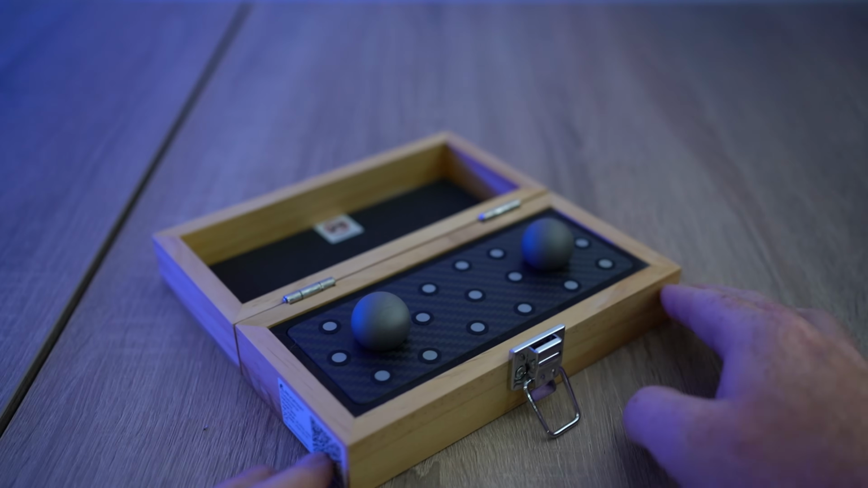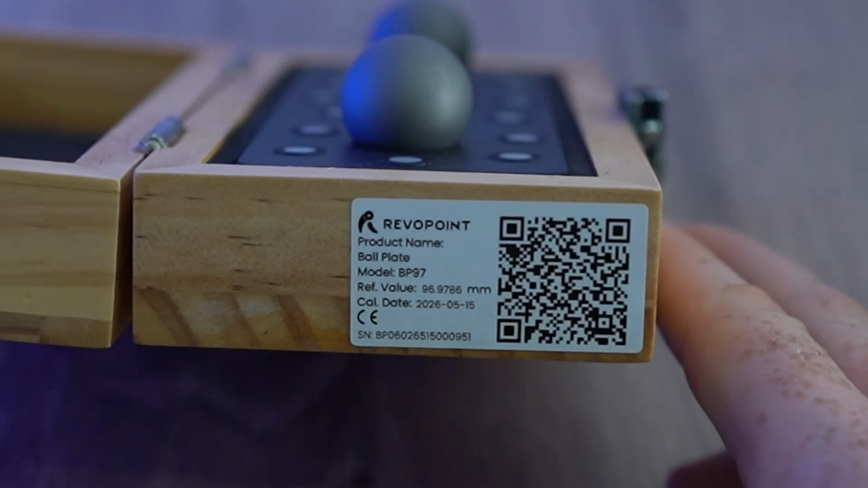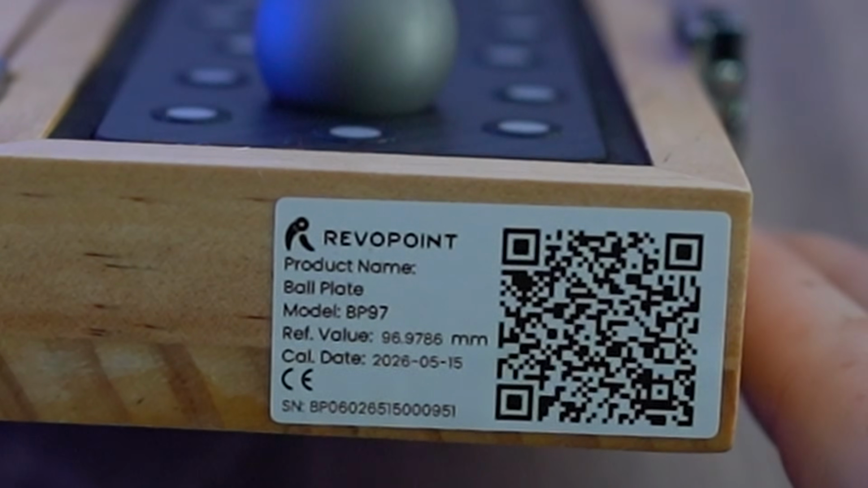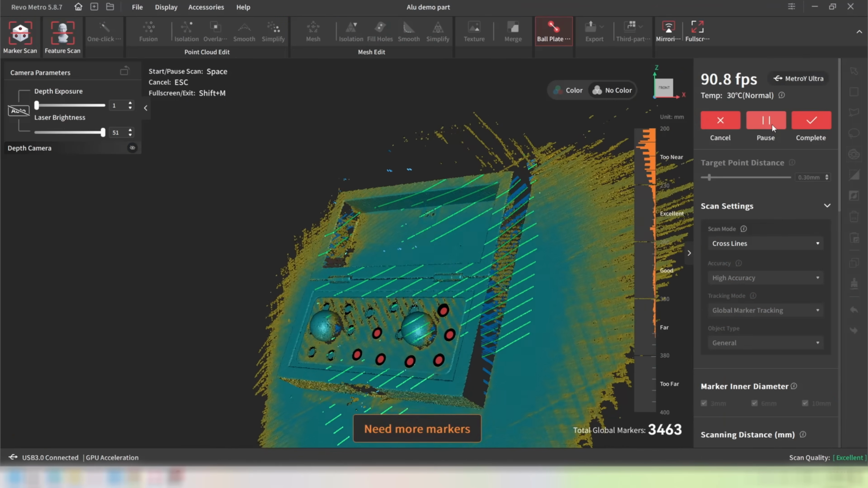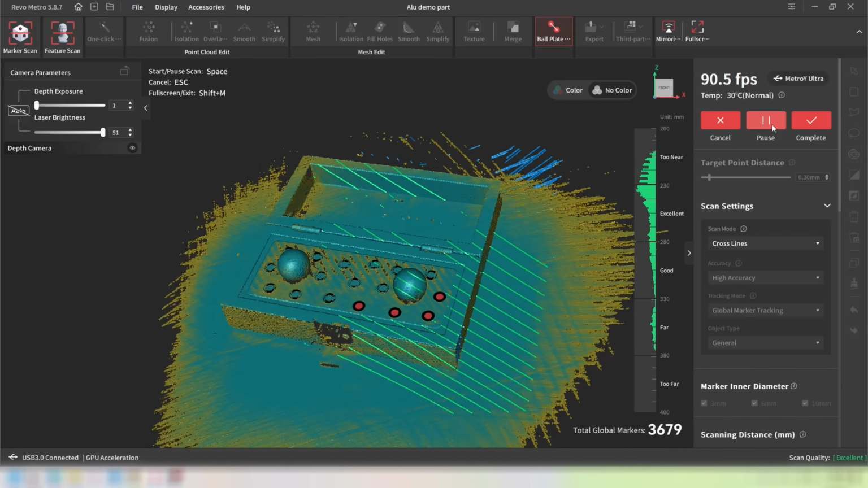Each sphere has been calibrated and the exact center-to-center distance is supplied with the scanner. By scanning the ball plate and comparing the measured values against those certified dimensions, I can verify the scanner's measurement performance right here in the workshop or on site.